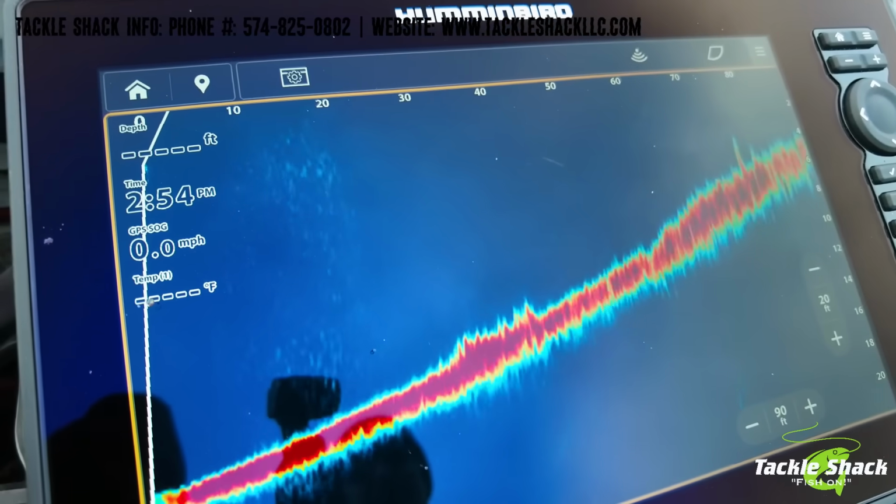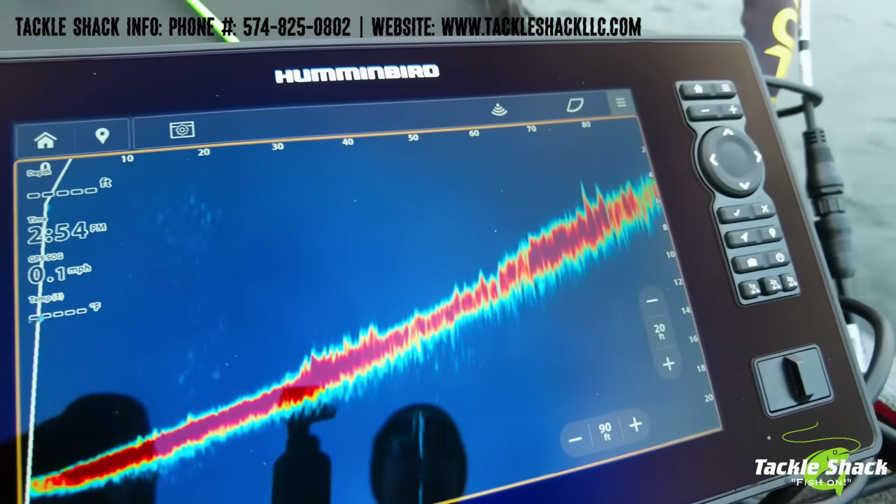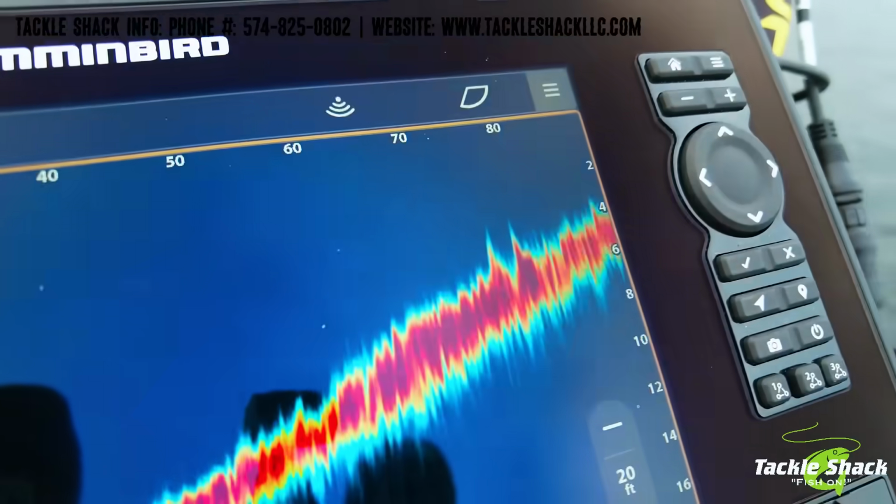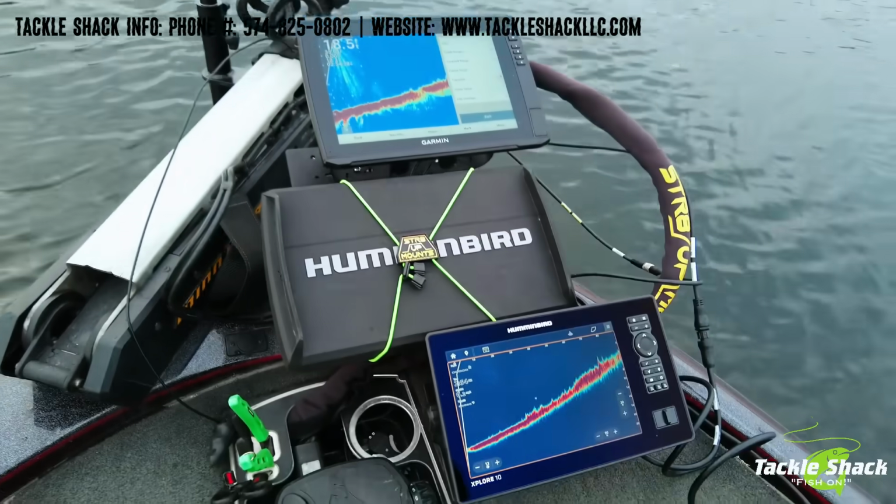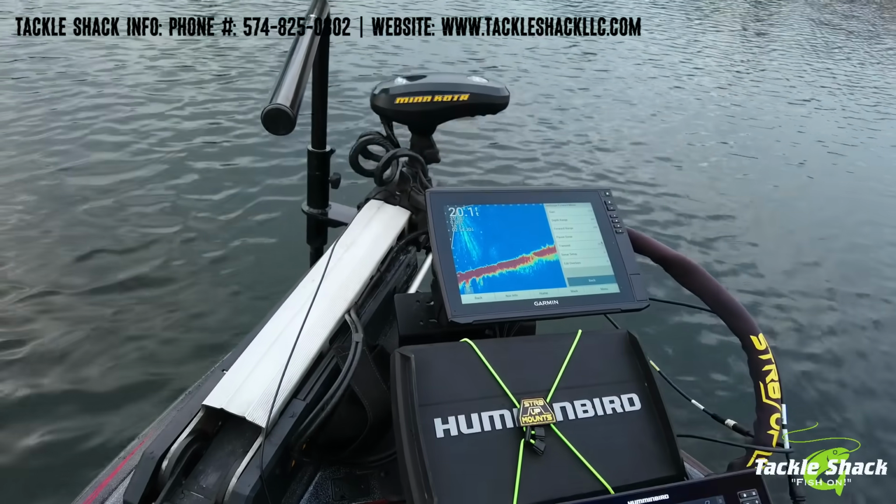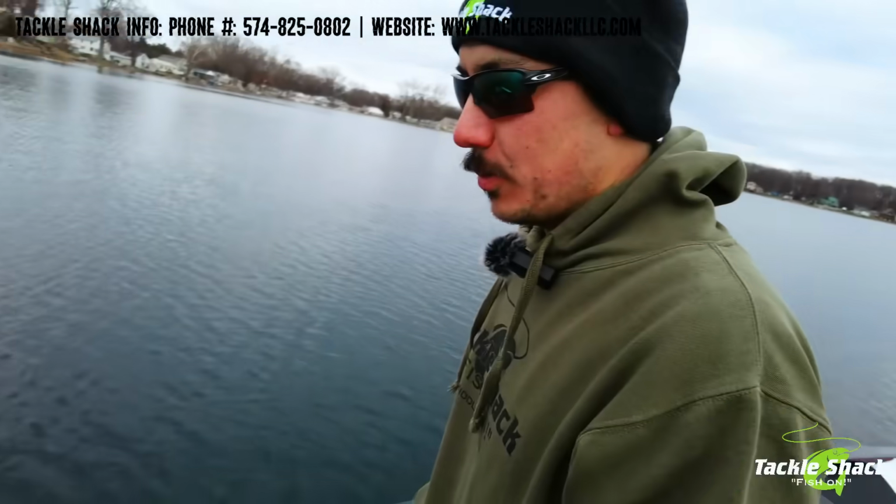So really not that bad as far as interference goes. And obviously not many people are going to be running the setup we're running today with the dual transducers off of a pole mount. So interference is something that you really should not have to worry about too much.